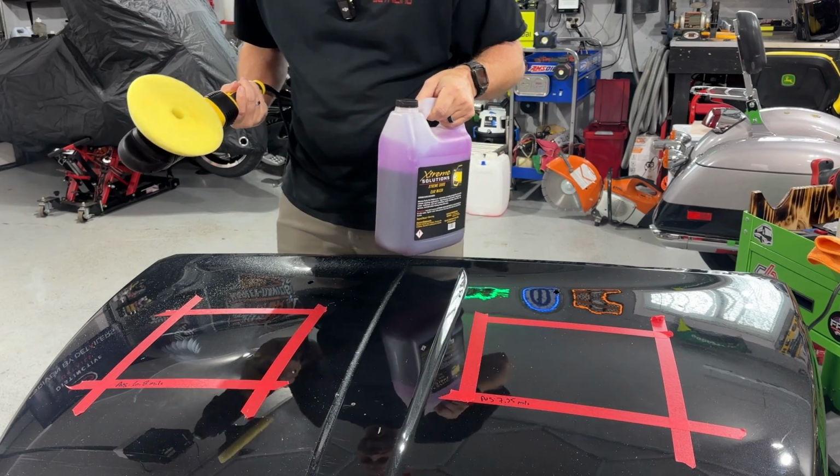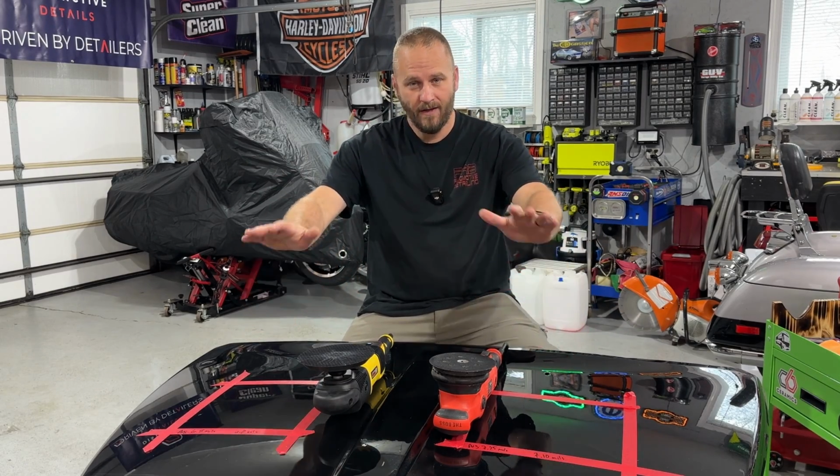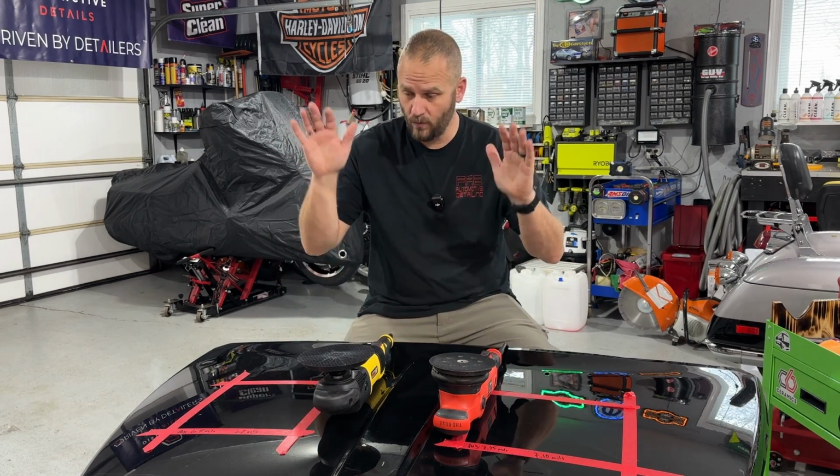Like I said, this may be a total failure. All right, so really quick disclaimer. These were not used the way these machines are intended to be used. They're not used in a way that you will probably ever use them, just sit in one spot and just hammer away for 60 seconds. Nobody's out there doing that.